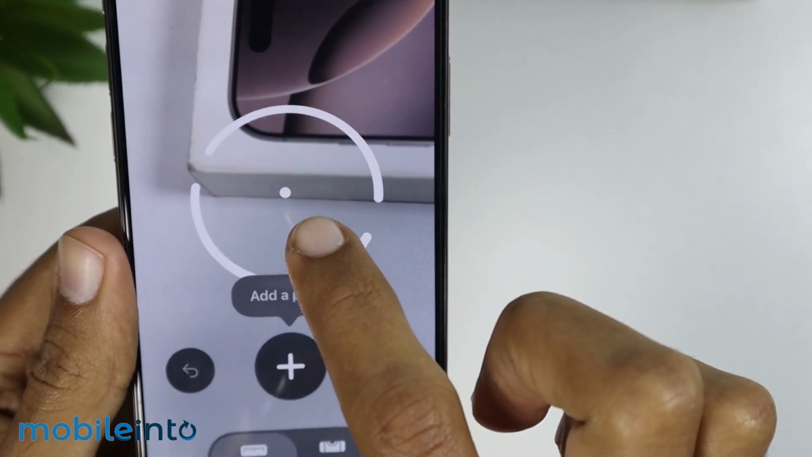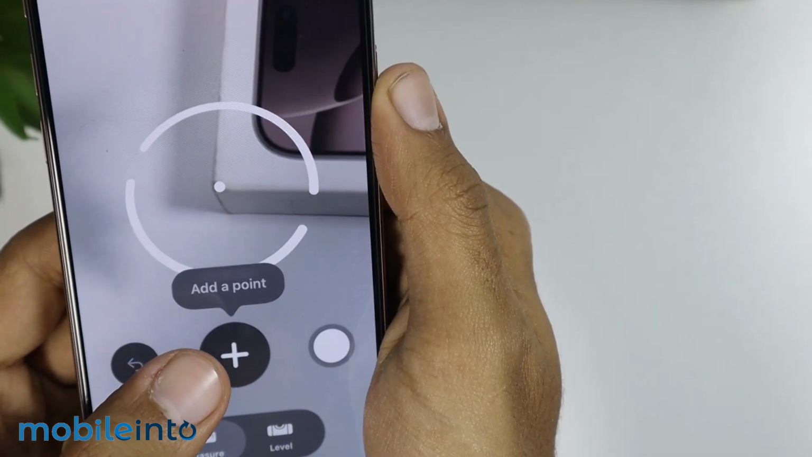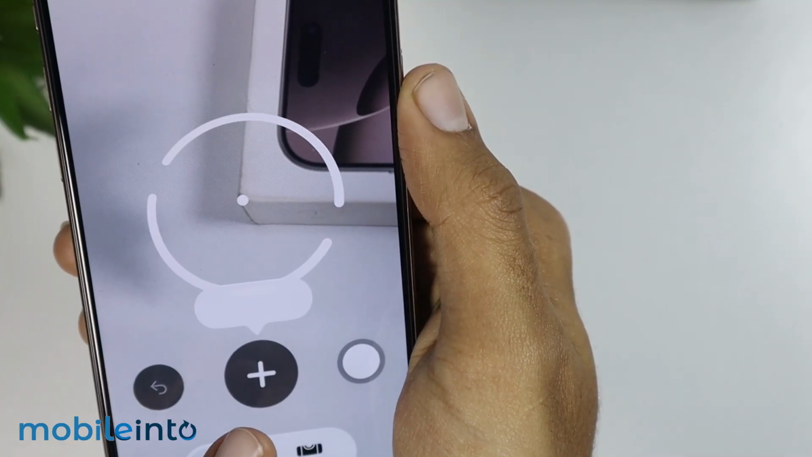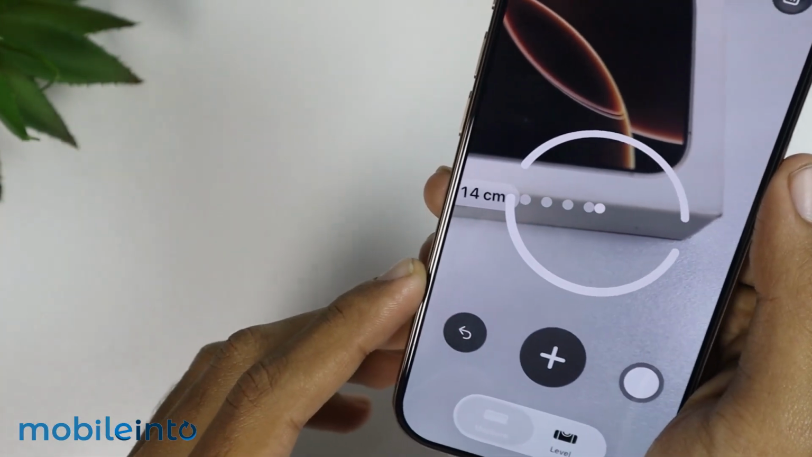Now just place this center dot at the start of your object. As you can see, this is the start of our object. After you have placed the point at the start of your object, then just tap on the plus icon to mark the start point. Now just drag your iPhone to the end point.